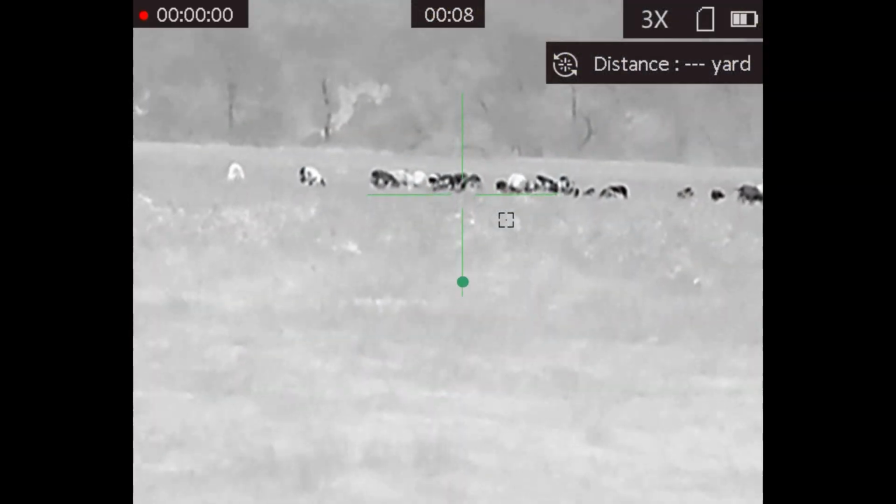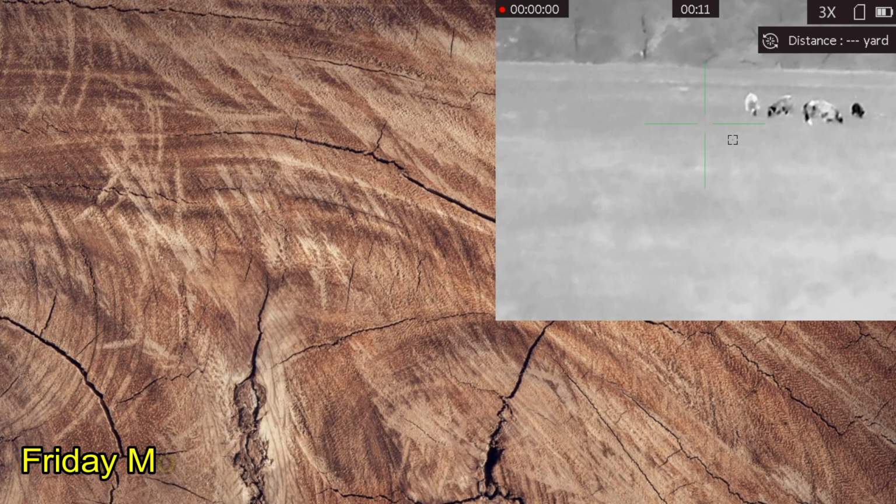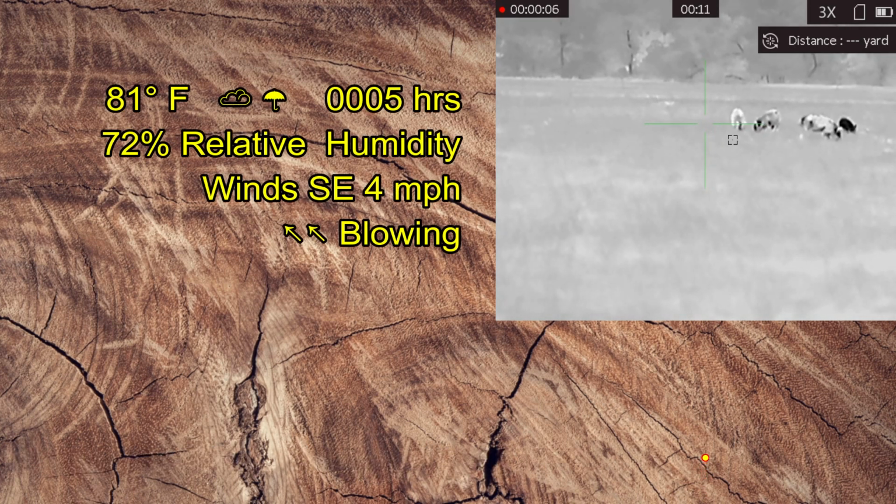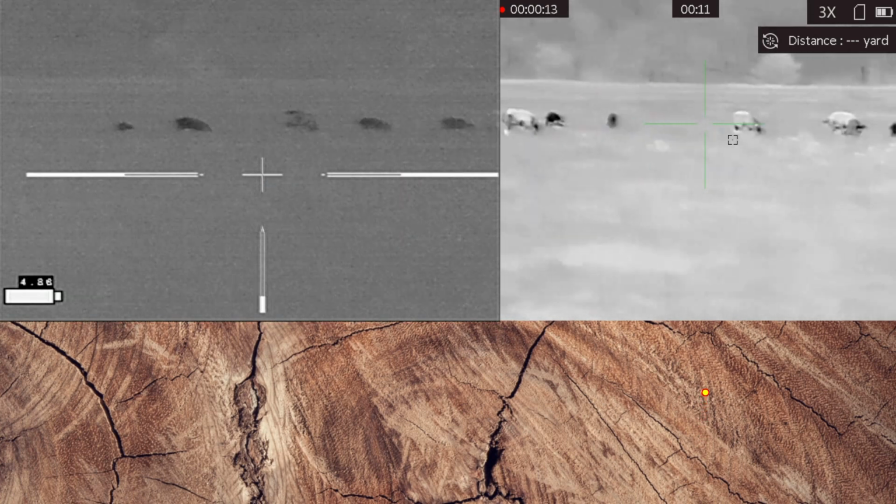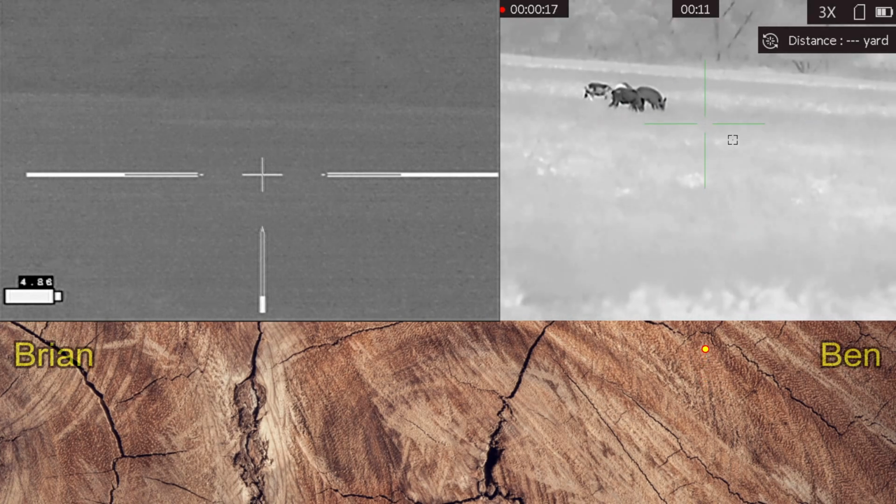Moving on to the next property, we have this nice sounder of hogs out in an oat field. At this point, we've made it out somewhere in about the center of the field. Ben has got his rifle up and is on the hogs, and I'm working to get my rifle up. We use the wind and the highway noises to our benefit in order to get closer to the hogs. And now my rifle is finally up, and we're discussing what's going on.